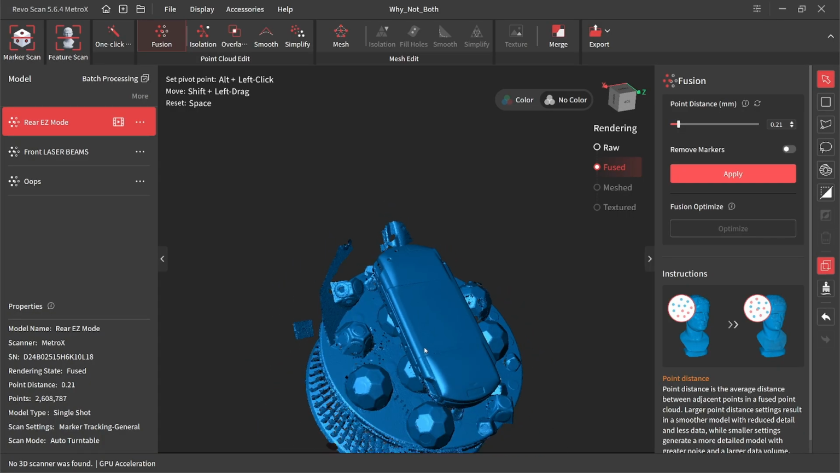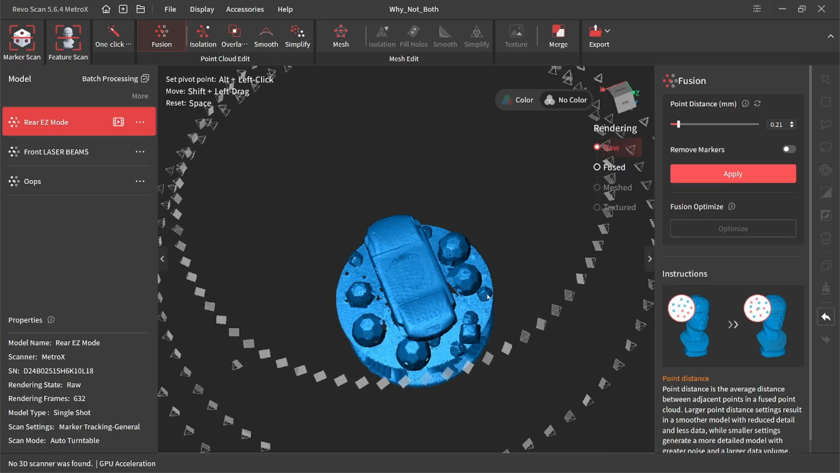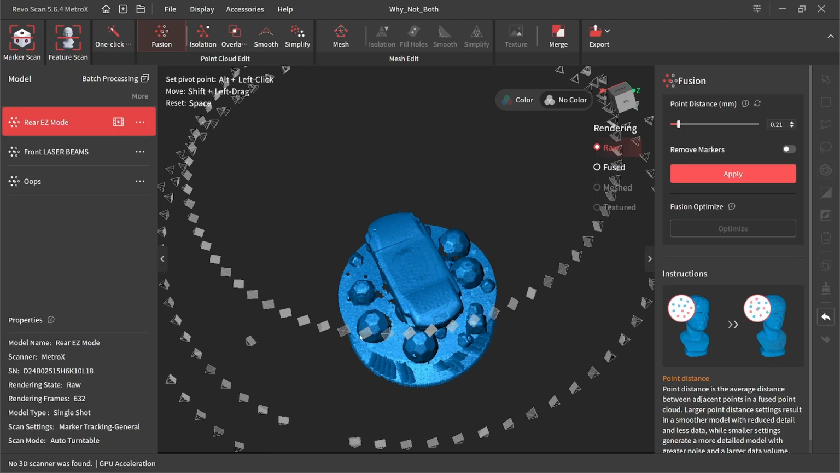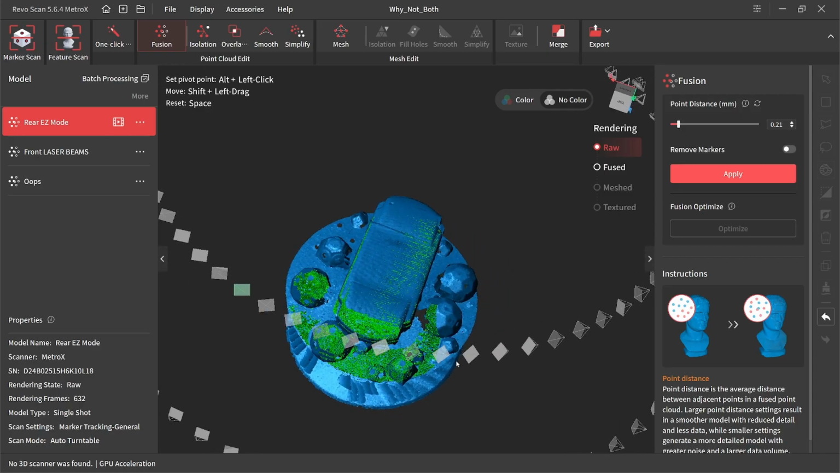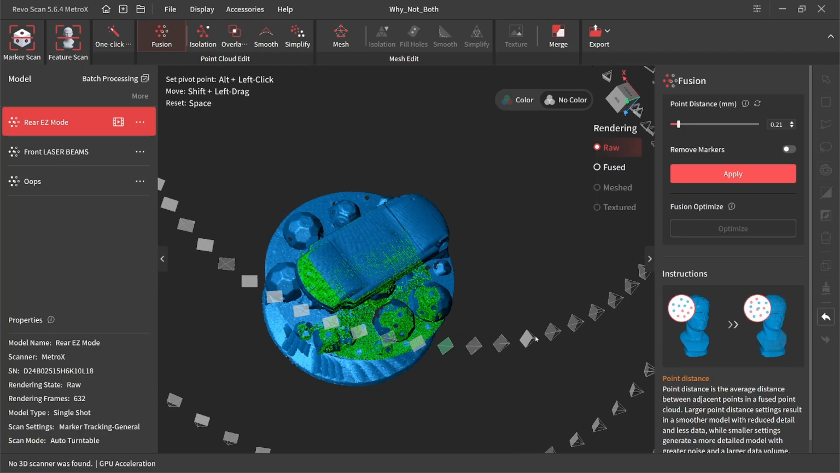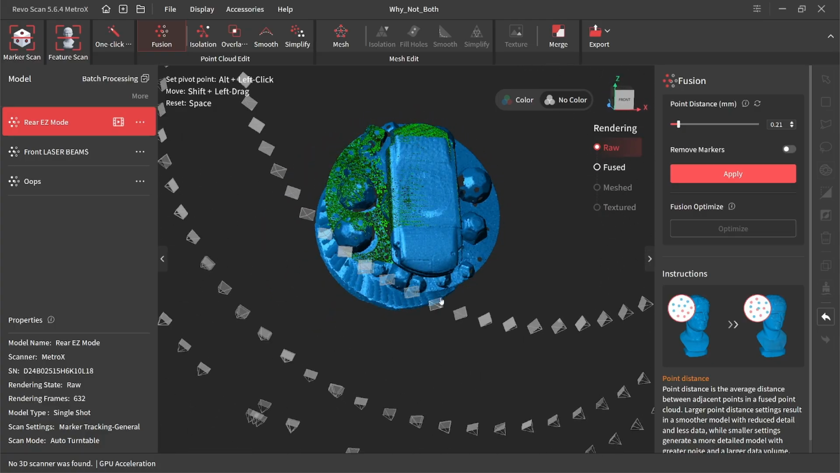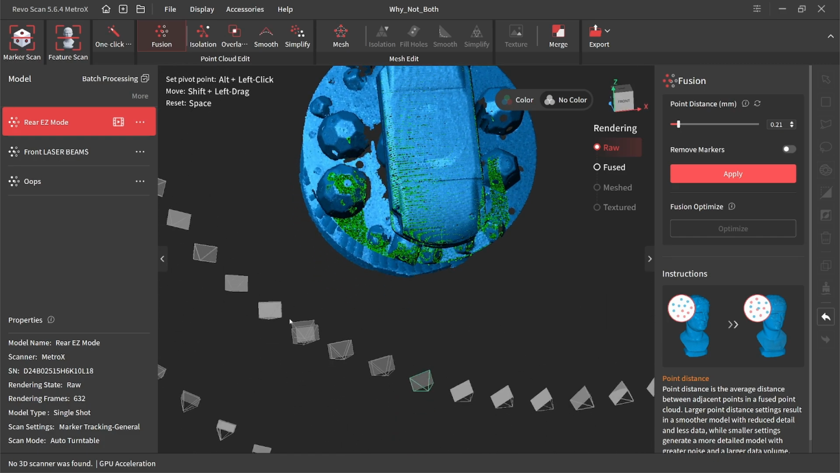Now, another thing you can do, if you didn't use marker tracking and you don't have the option to do a fusion optimize, you can actually go into your raw scan data, and I'm willing to bet it's one of these frames here that's responsible for that. Probably over here. But if you can find the frame that caused that hiccup, might be one of the others, you can actually go into the keyframe editor, we're close, and delete it.